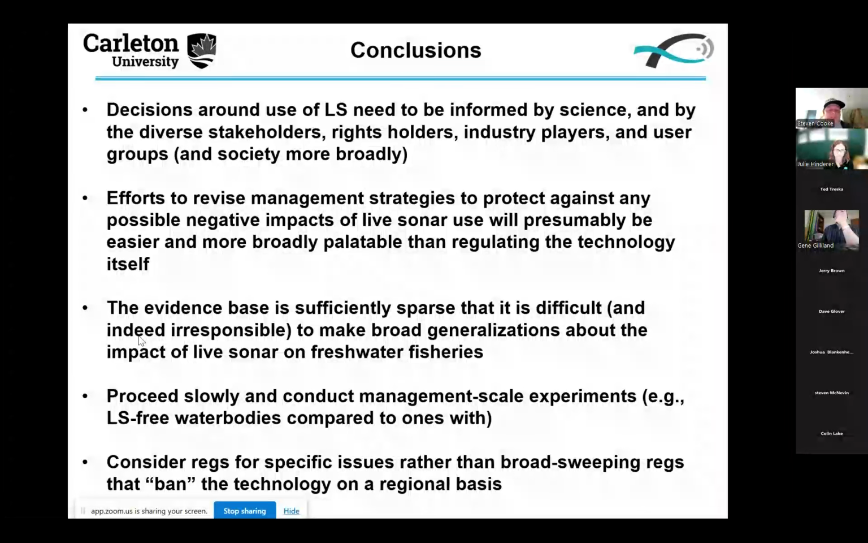There are a few examples of how we've regulated technology in the past. It usually revolves around gear, hook types, bait, things like that. But in general, we tend to, as a community, not regulate technology like GPS, sonar, and so on. We need to proceed slowly and conduct management scale experiments where we have perhaps some water bodies that are live scope free compared to others that allow it, and doing really good research and monitoring to determine whether or not there's any differences that arise from that type of treatment.